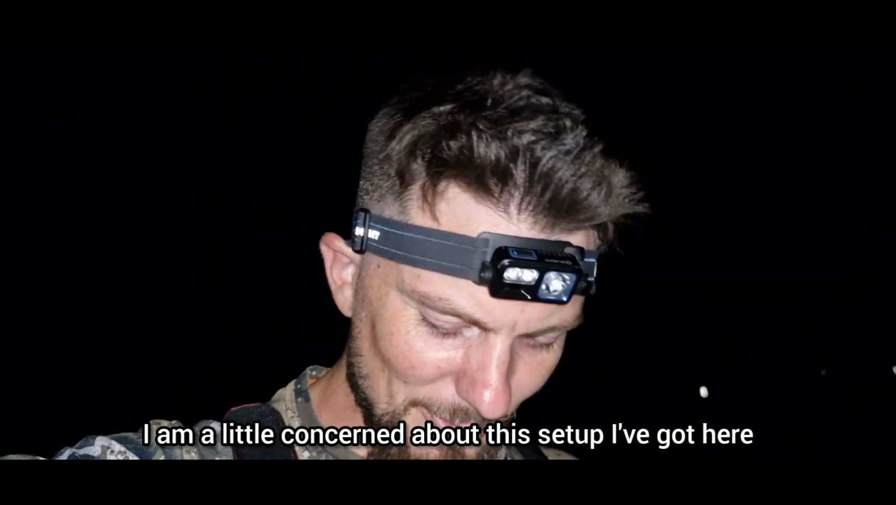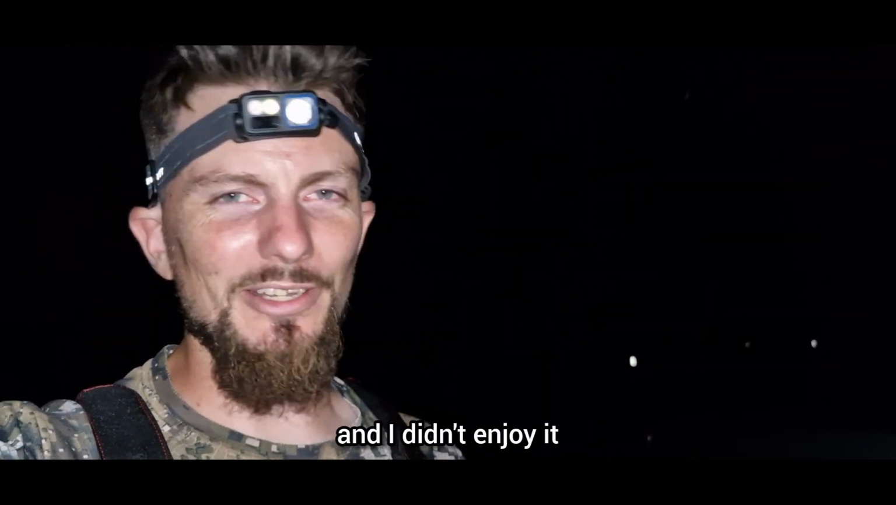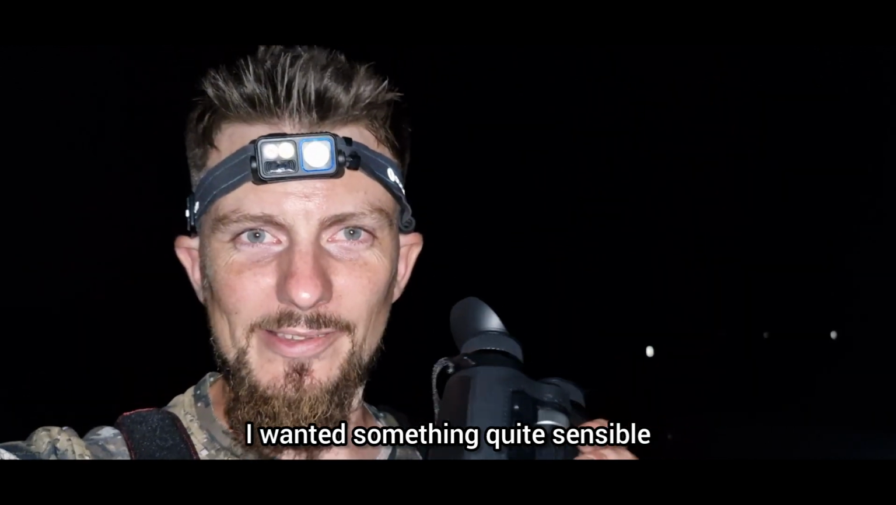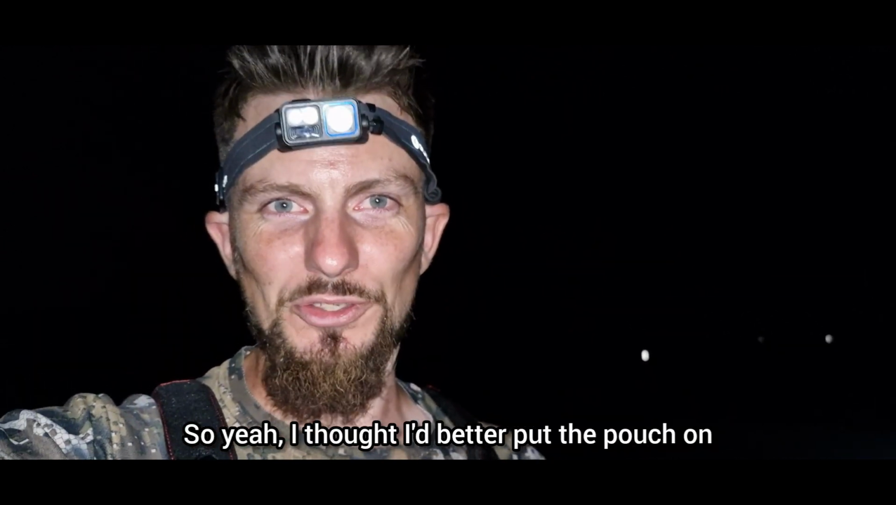I am a little concerned about this setup I've got here. Don't know how it's going to go. Last time I ran something on my chest was with the Vista and I didn't enjoy it, but I just thought, you know what, I wanted something quite sensible rather than just a lanyard around my neck to hold these. So I thought I'd better put the pouch on and play it safe.